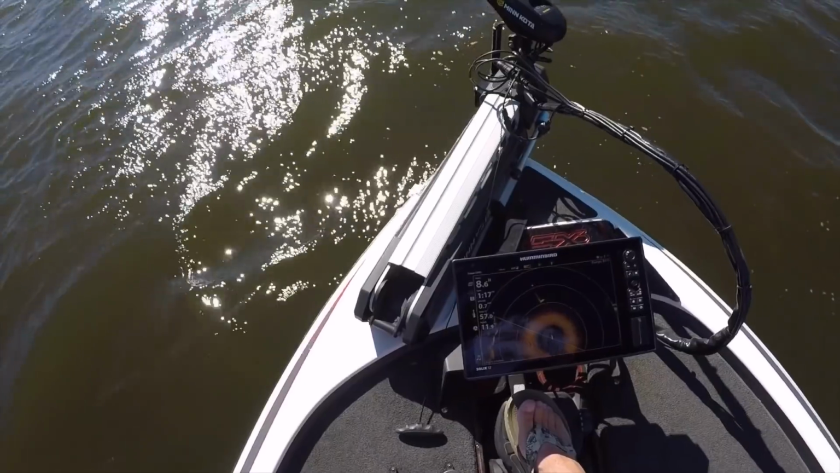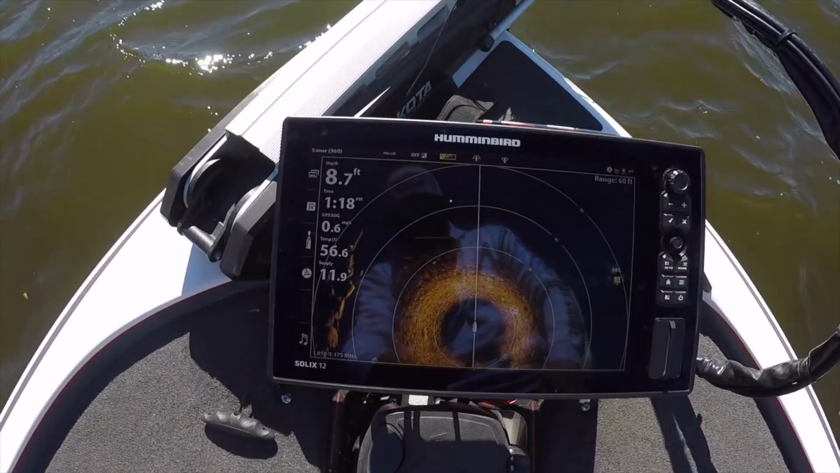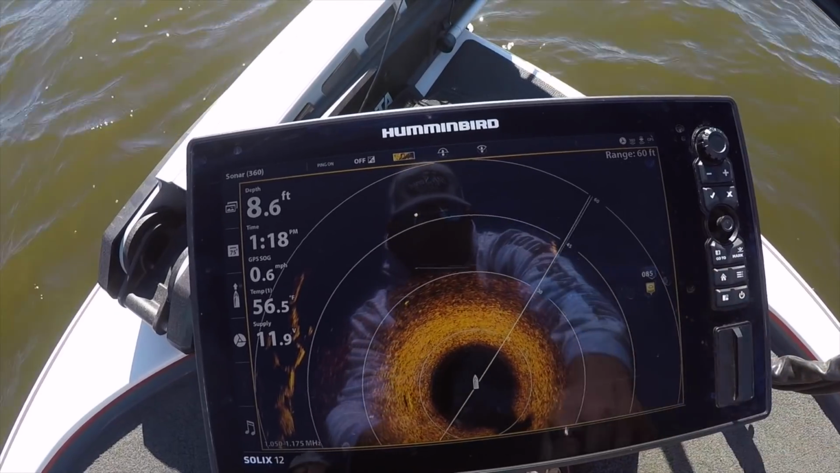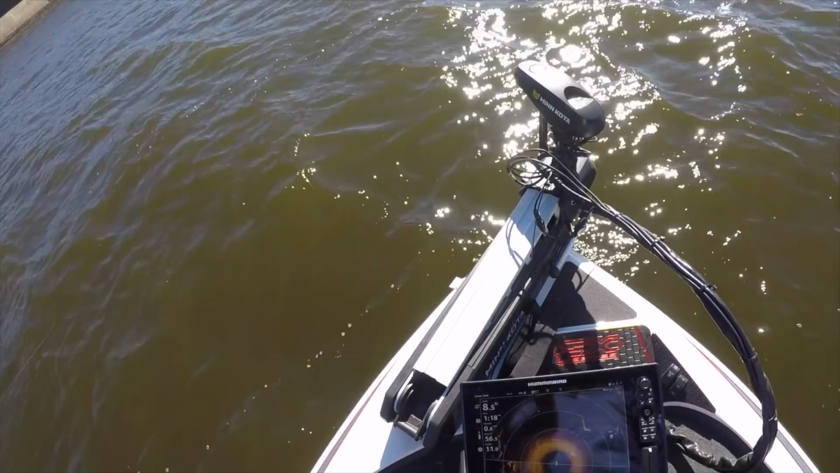You got to adjust those sensitivities and contrast to get your best picture. That's really cool how, see, I hit the trolling motor, knocks off spot lock, and as you move, it moves the image. That's really, really cool. You guys can see that one deal was right here, and now it's going to be somewhere over here. There it is over here. So as the boat angle changes, it's constantly moving with you. That's pretty darn cool.